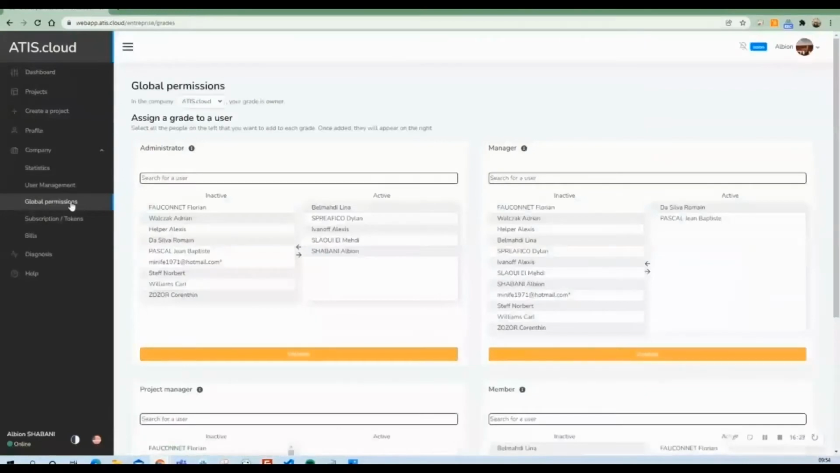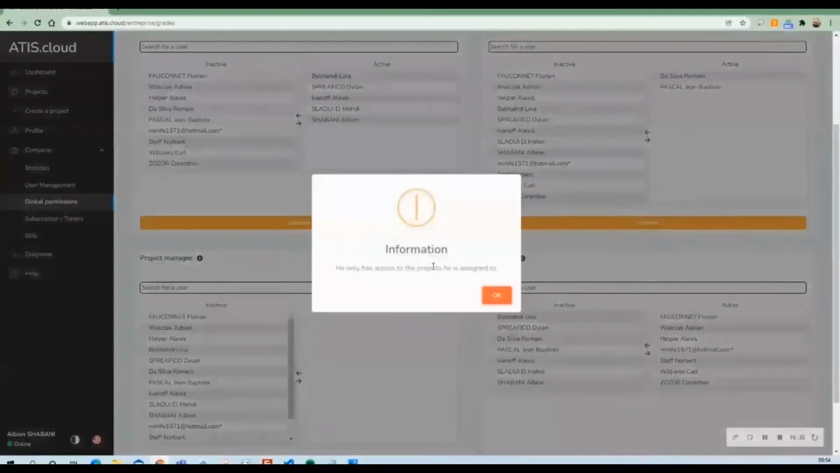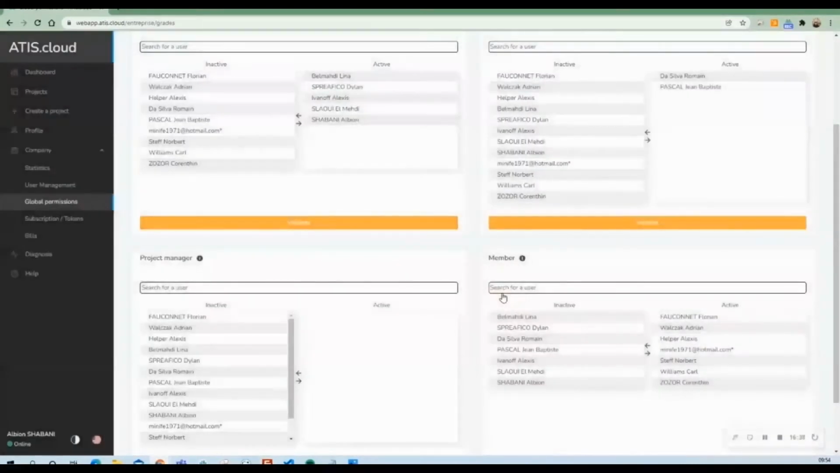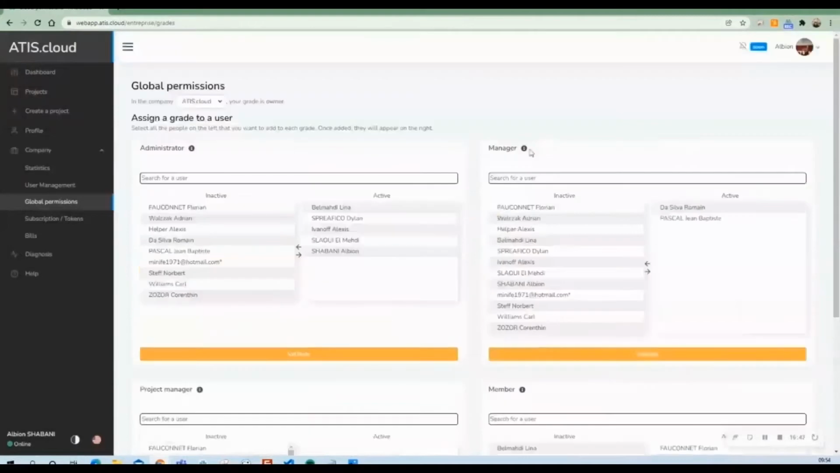When you invite someone on ATIS.cloud, it doesn't mean that they can see all of your projects. We have different global permissions. So when you invite them, by default they have the grade member, which means that they can only see the projects that they are invited on. And then we have the project manager and administrator. For each one of them, they have specific global permissions.